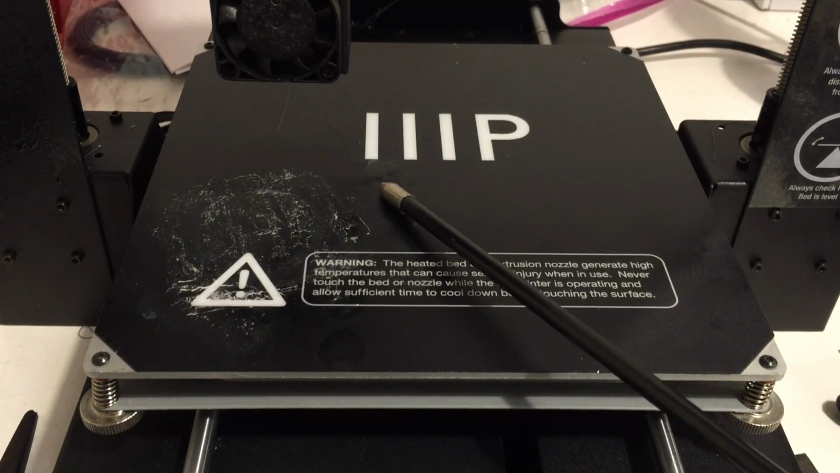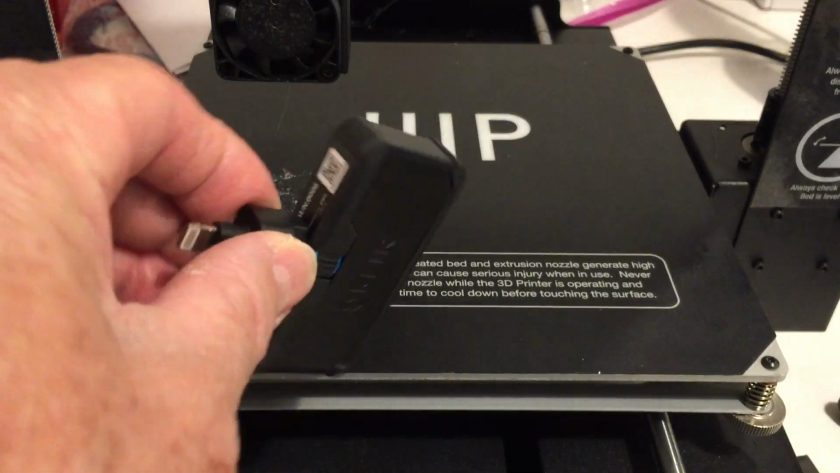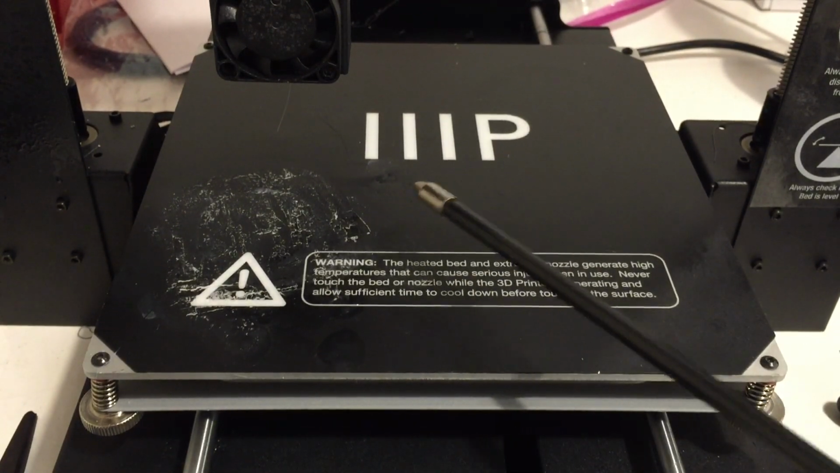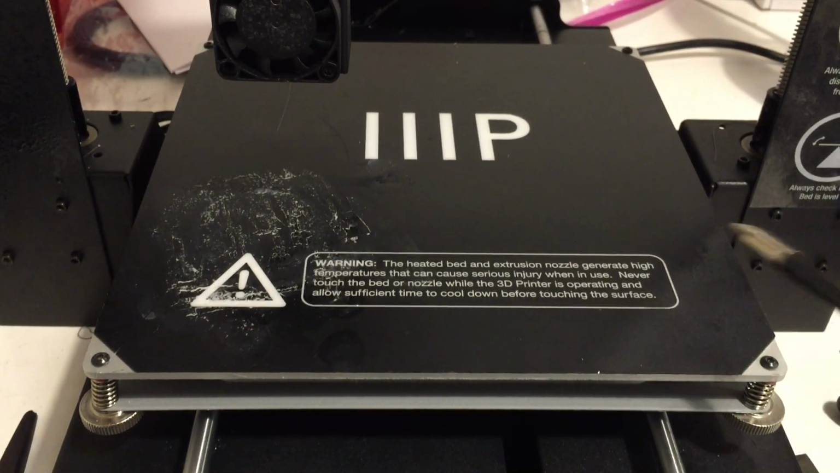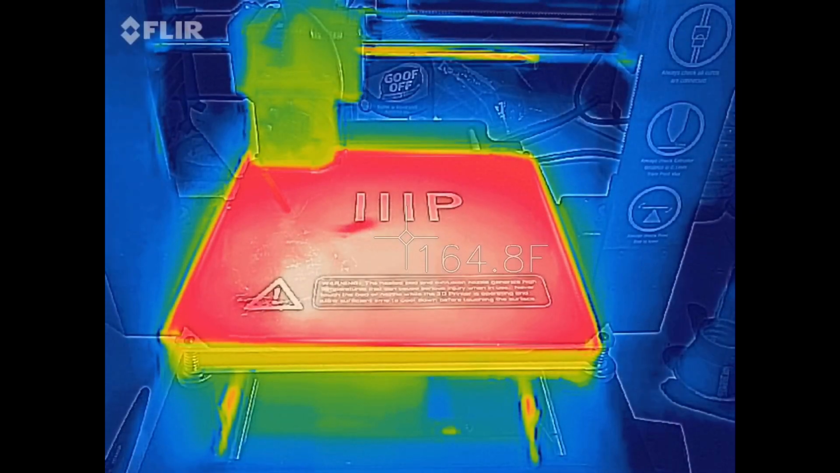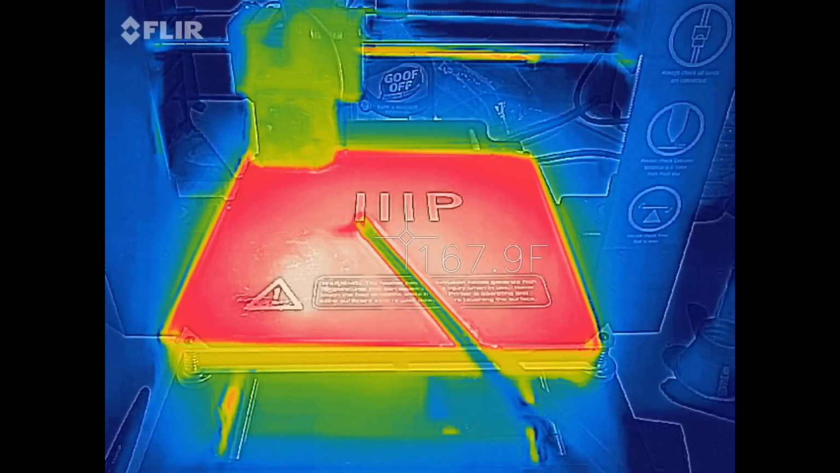So I thought, well, a little hard to see, but let me take a look at it with my FLIR ONE Pro attachment for my iPhone, get a thermal picture of it in infrared. So we're going to do that now and see what it looks like. Okay, I've simply preheated the bed to the normal ABS of about 70 degrees C, which is the standard setting in this Maker Select Plus.